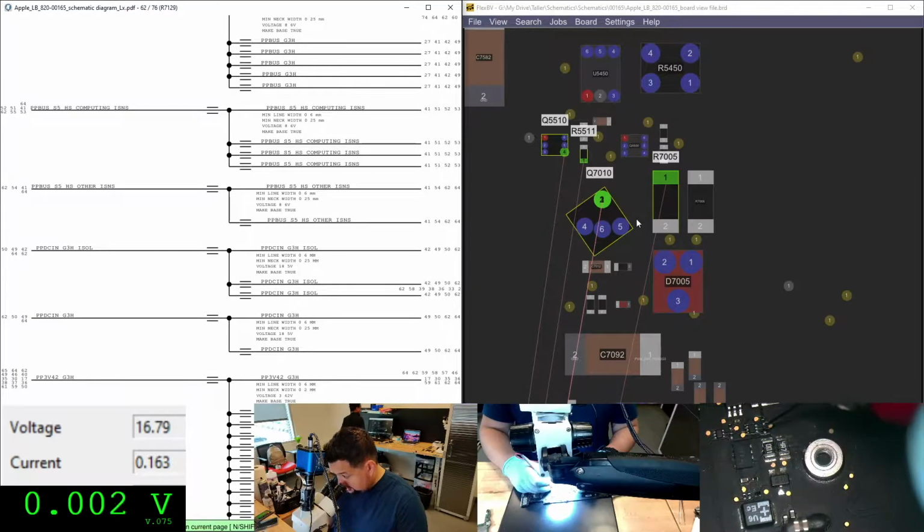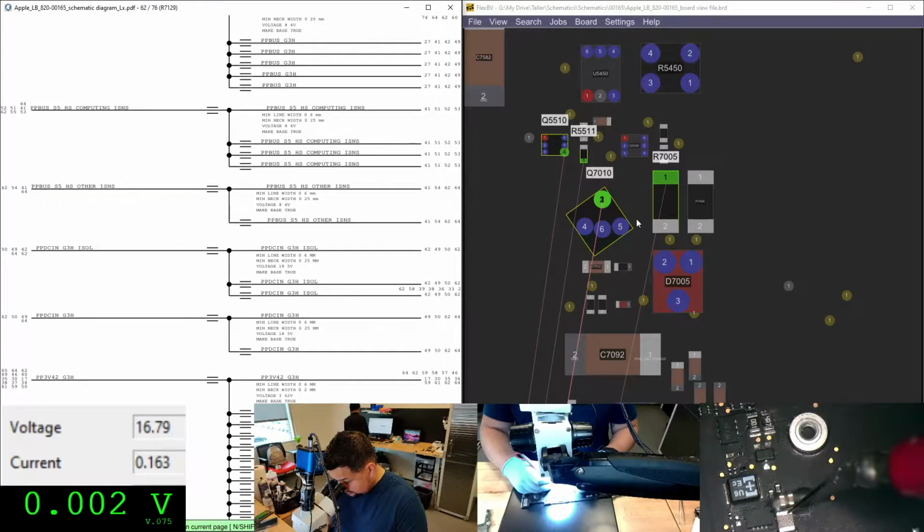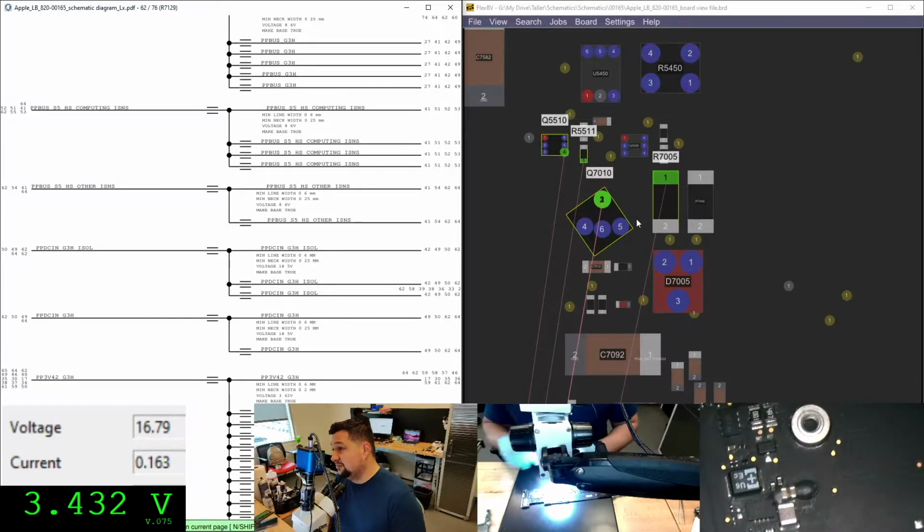So I'm not going to check all these. I'm just going directly to PP3B42 G3 hot, and it is present. PP3B42 G3 hot is the next one. So I already know my DC G3 hot, ISO, and PP3B42 G3 hot are present. So the one I don't have present is PP bus.